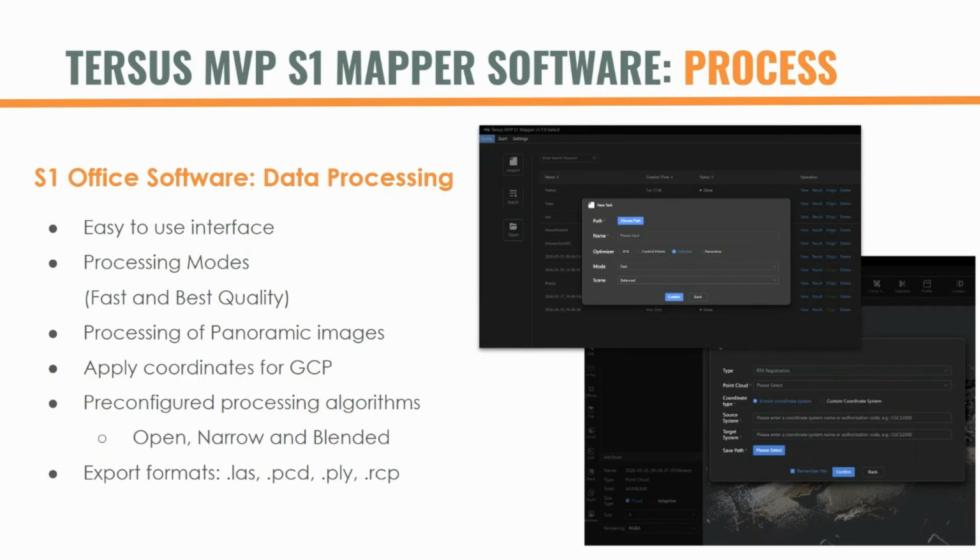This software, when we fire it up and say we want to process some data, we essentially aim it to the directory where the files are stored, and we have the optimizer line item. So this is where we're picking what we want it to process. If we are going to collect RTK and process RTK data, we'll put a check mark box there. If we needed control points in there and we want to go through that process, check mark there.